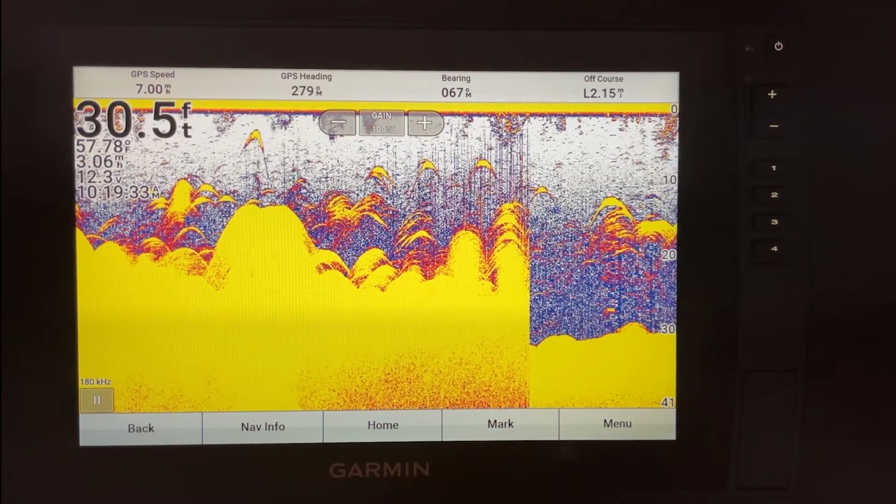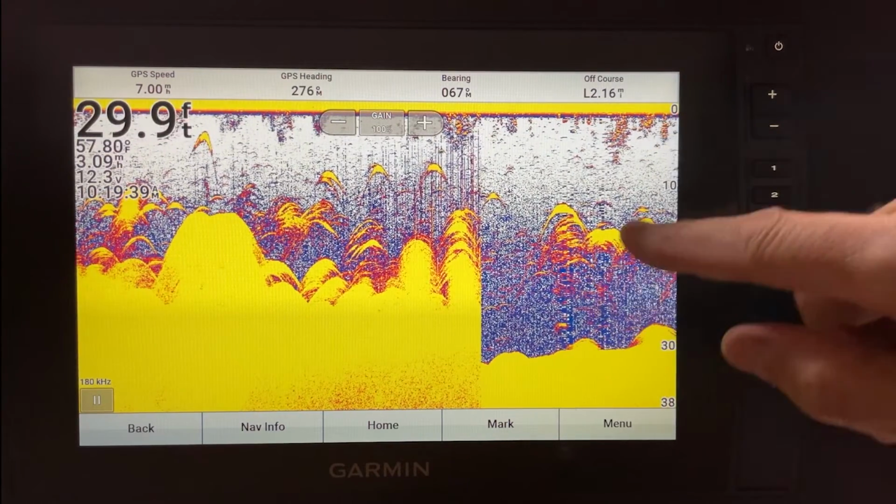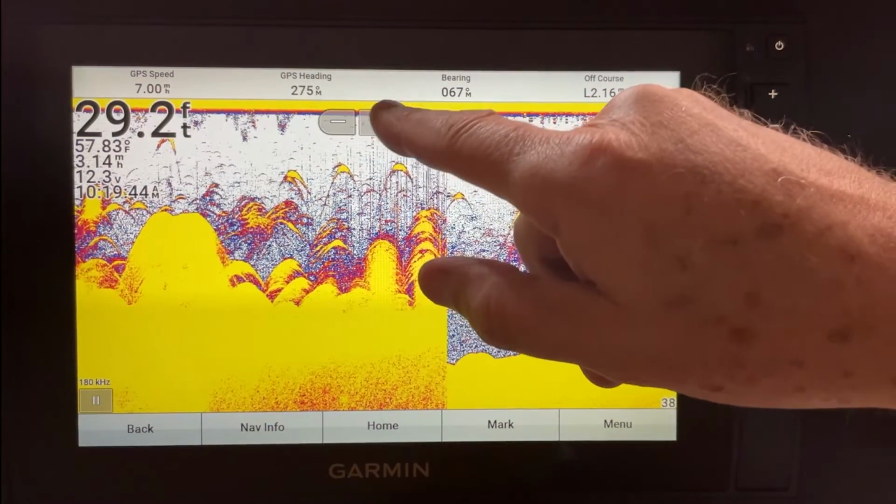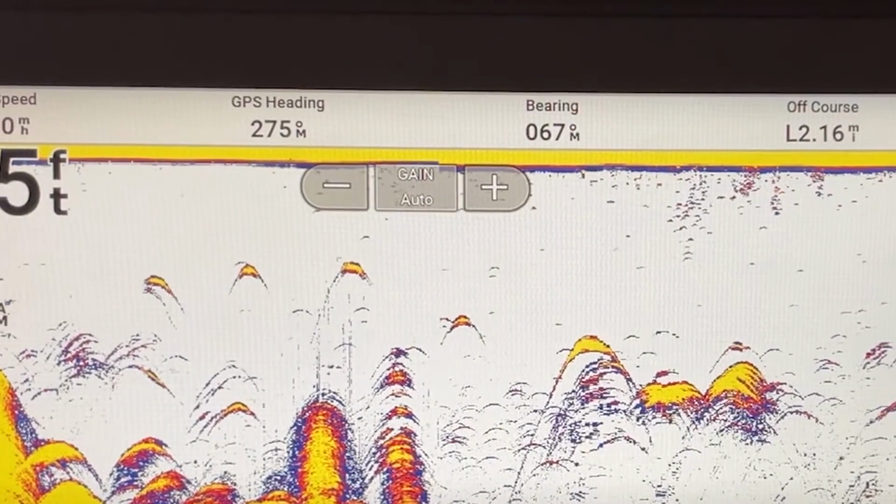And this is one where sometimes the autos actually don't work too bad. As you can see, I went ahead and turned it way up, and I've got everything blown out and it's real hard to see. But you can go ahead and go back to auto on any of these just by touching the middle.